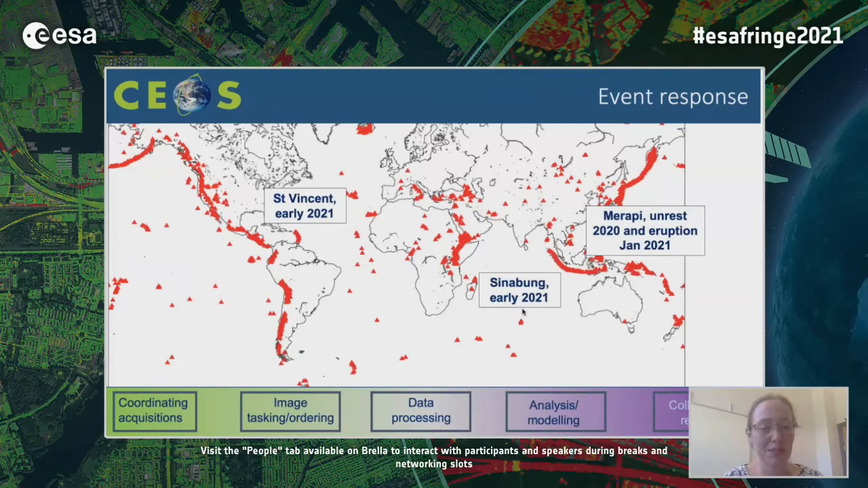Over the last couple of years, we've also responded to several eruptions. I'm going to talk about these in a little bit more detail just now and give you a look at some of the interferograms from Merapi and Sinabung, and also St. Vincent.